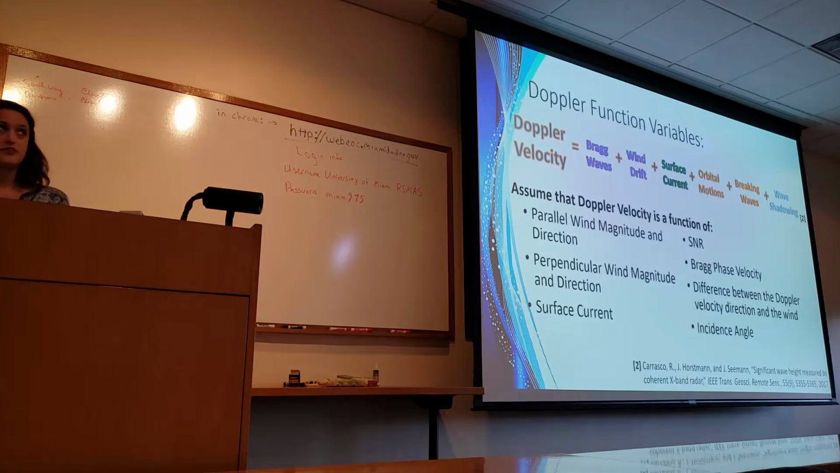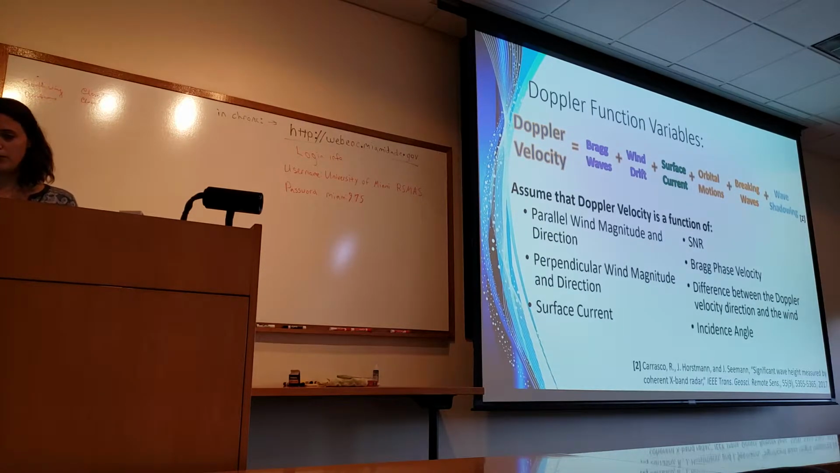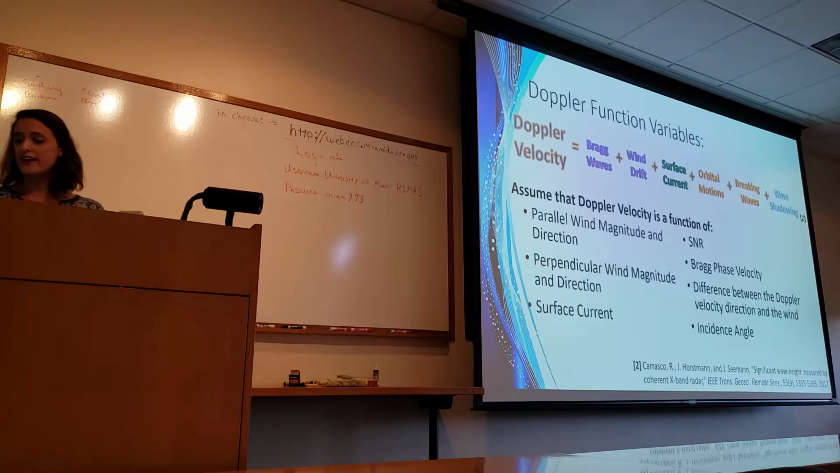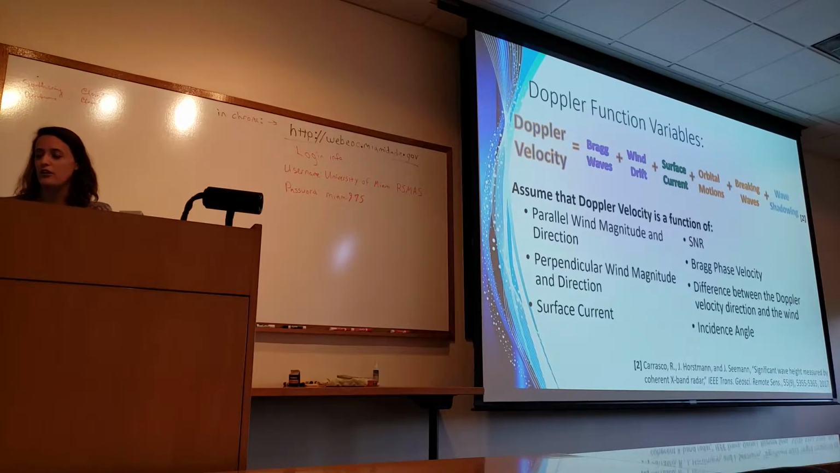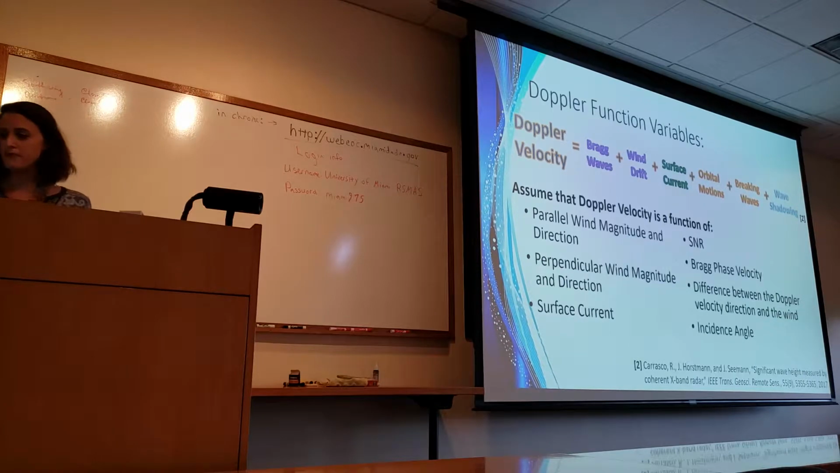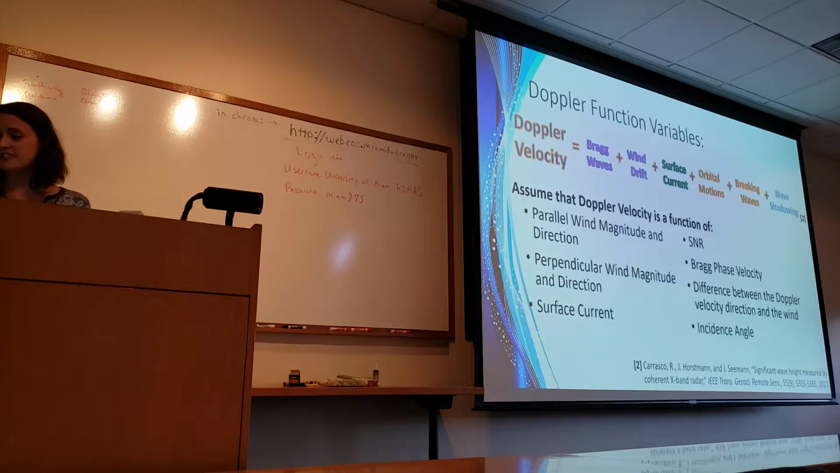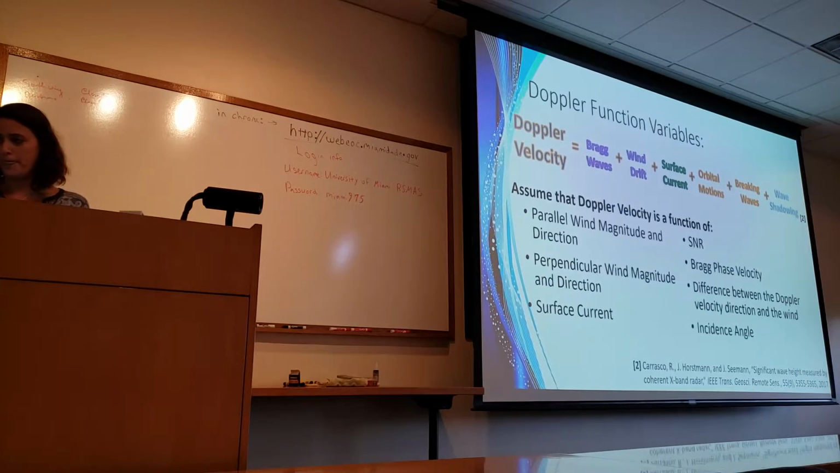And so trying to empirically come up with a function that includes a lot of these, we assumed that the Doppler velocity is a function of wind magnitude and direction, perpendicular wind magnitude and direction, which is from a ship-mounted anemometer, the surface current, which is either from the Dispersion Shell currents or from an ADCP, the signal-to-noise ratio, the Bragg phase velocity, the difference between the Doppler velocity direction and the wind, which is important in wave shadowing, and the incidence angle.